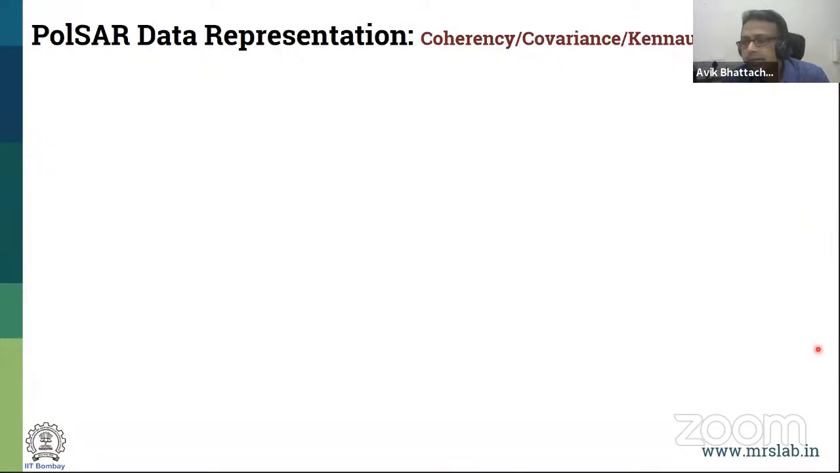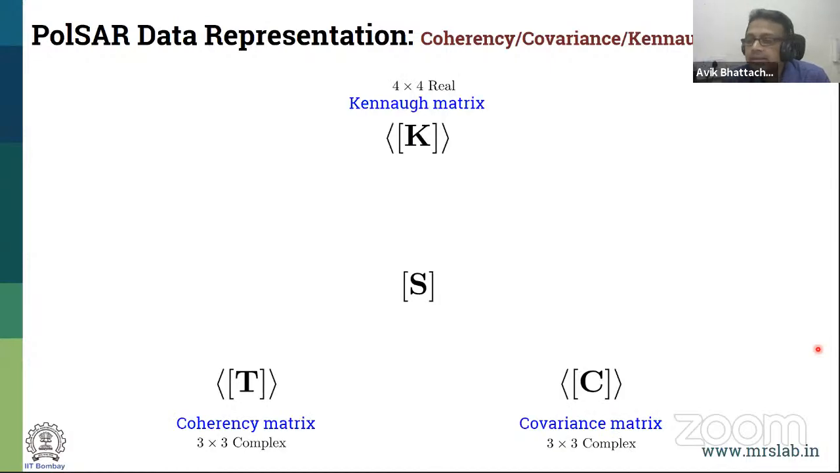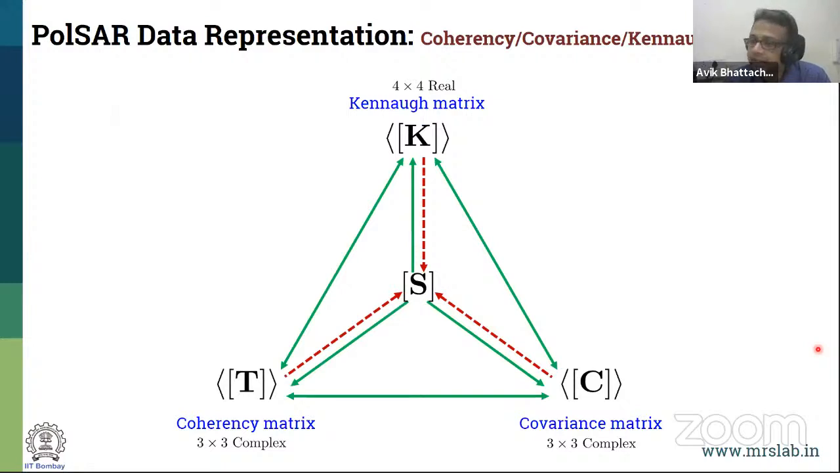But the point is, are they related? And yes, there is a simple way in which all of them can be related by simple transformations. So you can see all of them are related in some way or the other. If you can go from T to C, C to K by this simple transformation, you can go from S to all of them. But as you can see, there is a dotted line with red saying that once you have a covariant structure or an ensemble average quantity, you cannot go to an S, which is a rank 1 matrix. So it's not possible to go back to an S matrix. But in other ways, you can go back to each one of them by simple transformations. So this represents all of the representations of full polarimetric SAR.